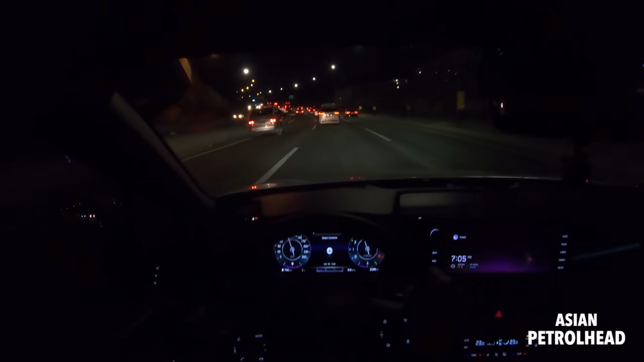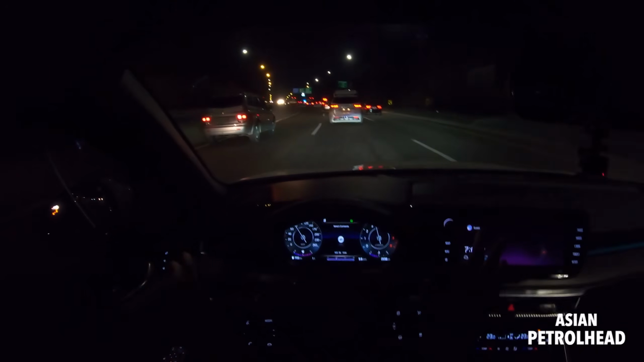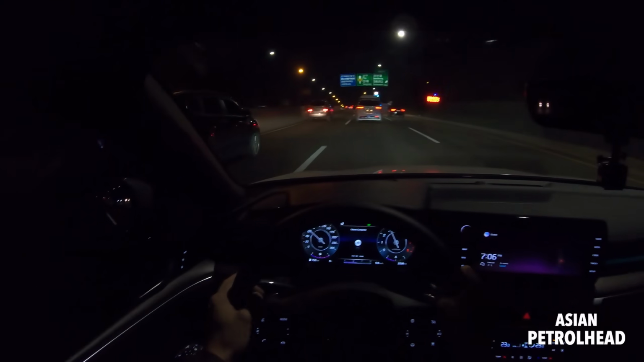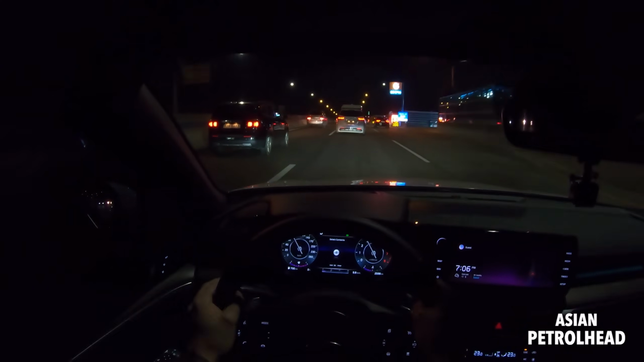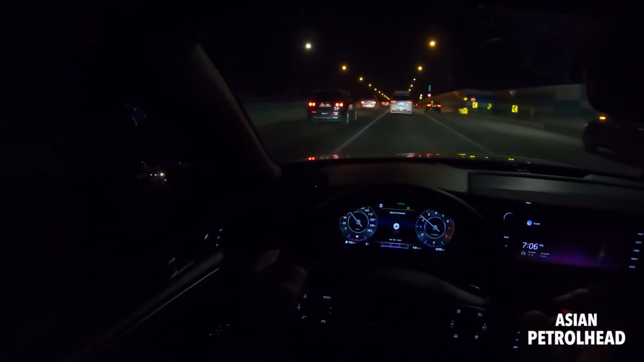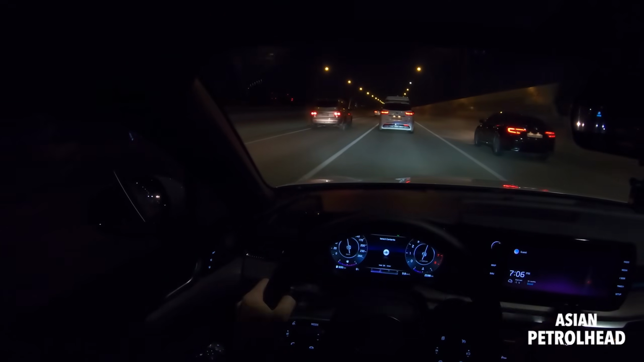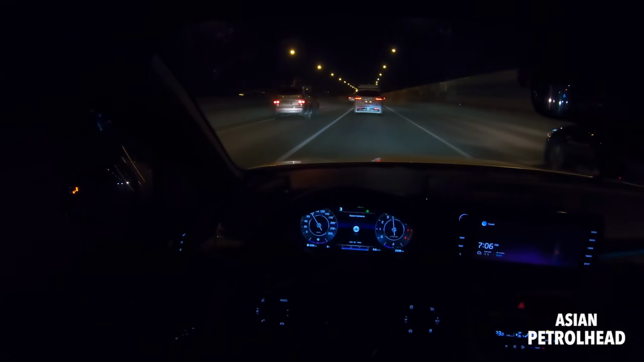Feels pretty good. And maybe correct me if I'm wrong, but there's no way you can turn off the sound generator, which is a little bit of a shame. I think even in comfort mode it comes in, surely helping the engine sound. But in normal mode, it's pretty okay. I mean, I can take it. And the 8-speed automatic with paddle shifters works very nicely.